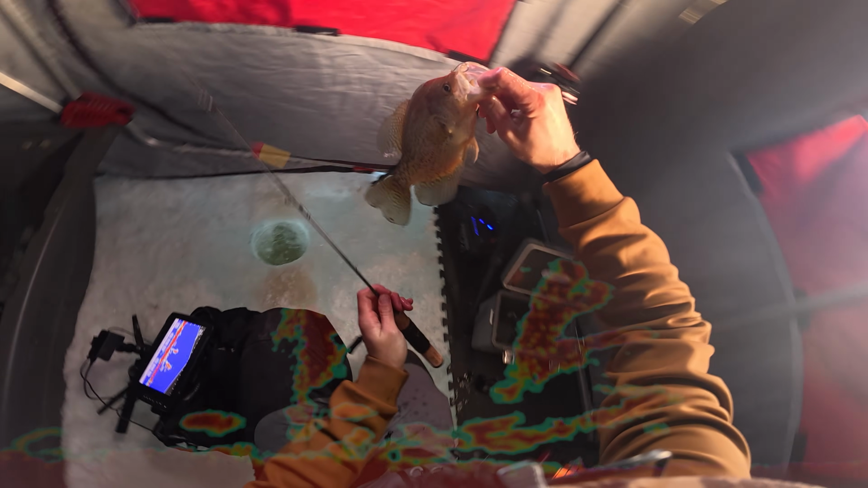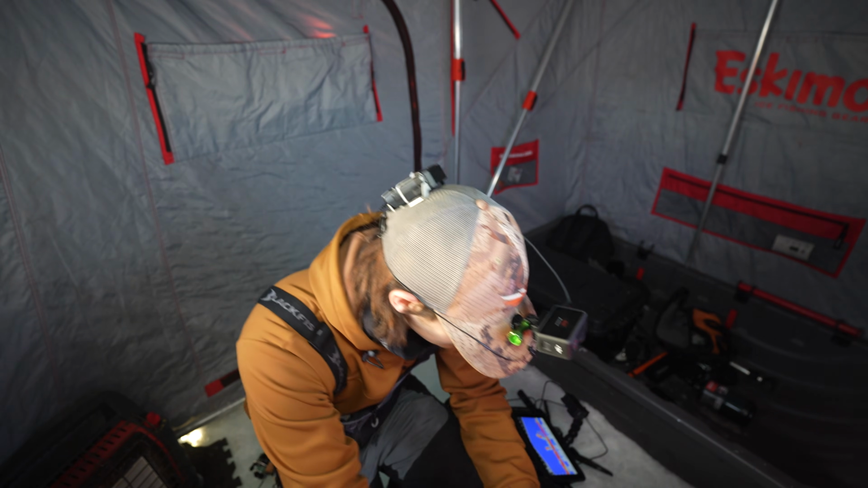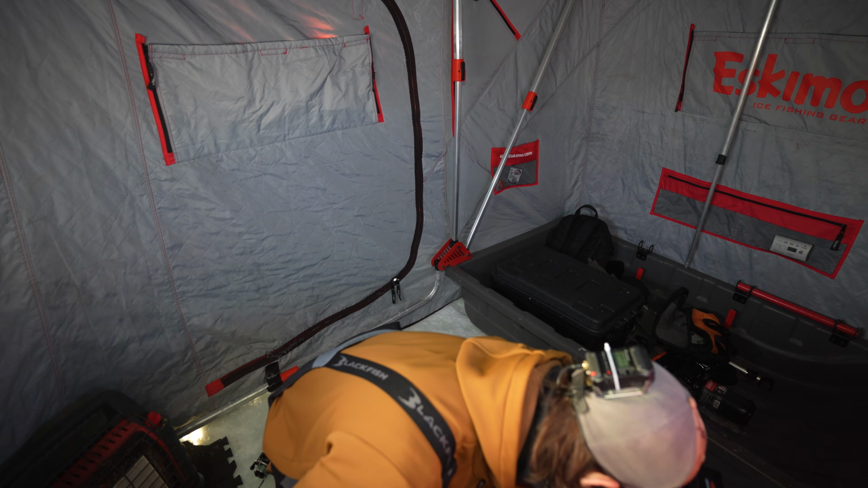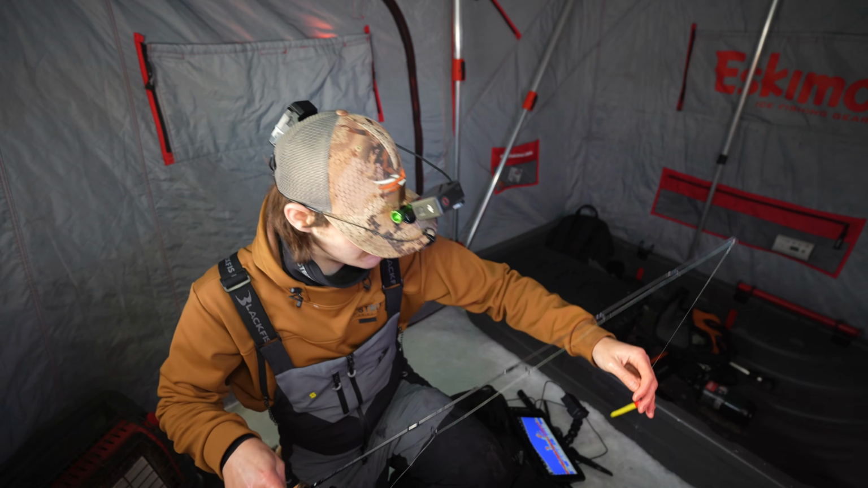Trying to get sent right back down. Not even a minute later, got another beauty. Seems like there's a good school of them down here. I'm gonna get this dead stick sent back down.